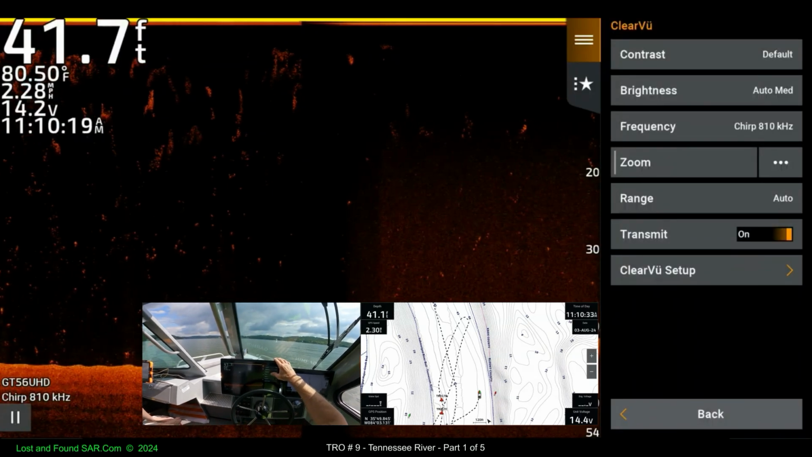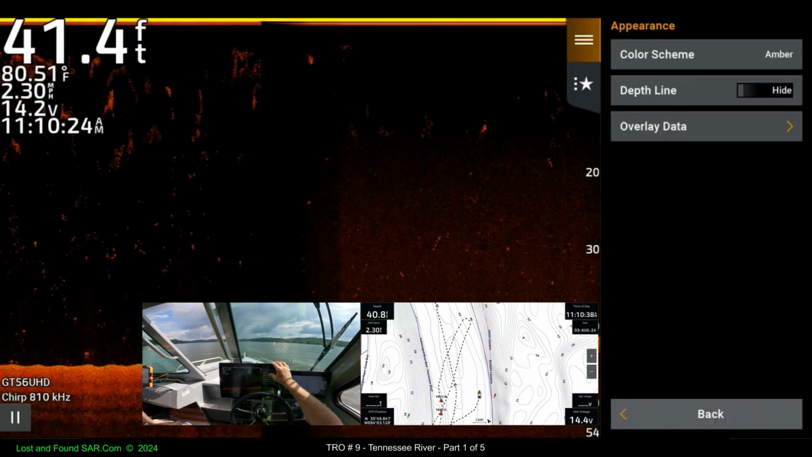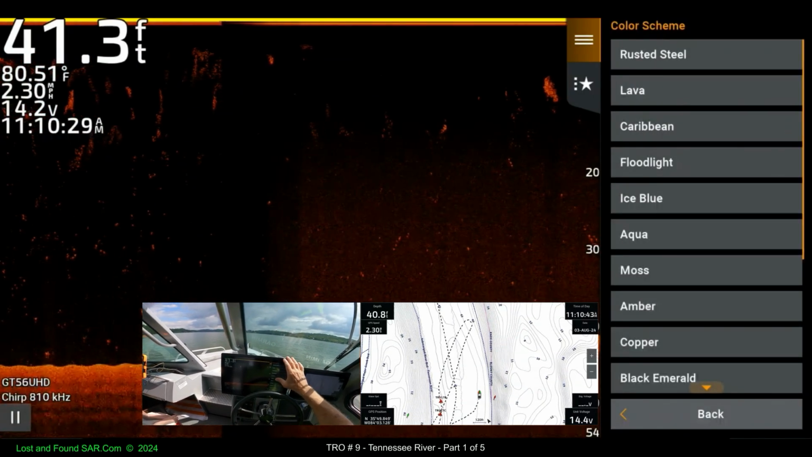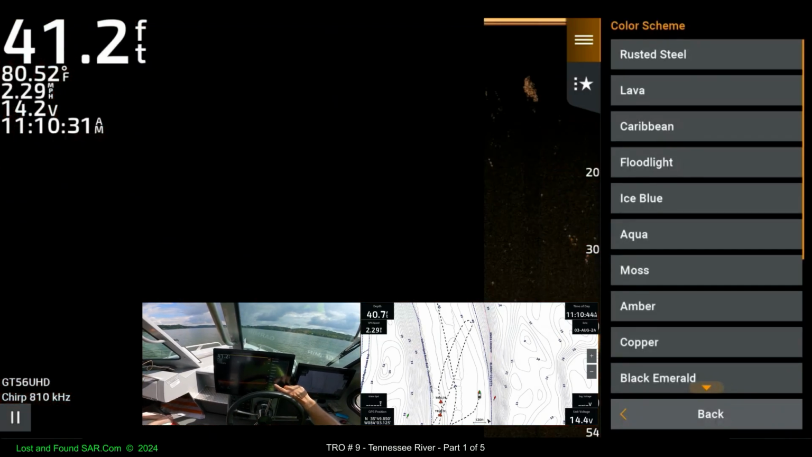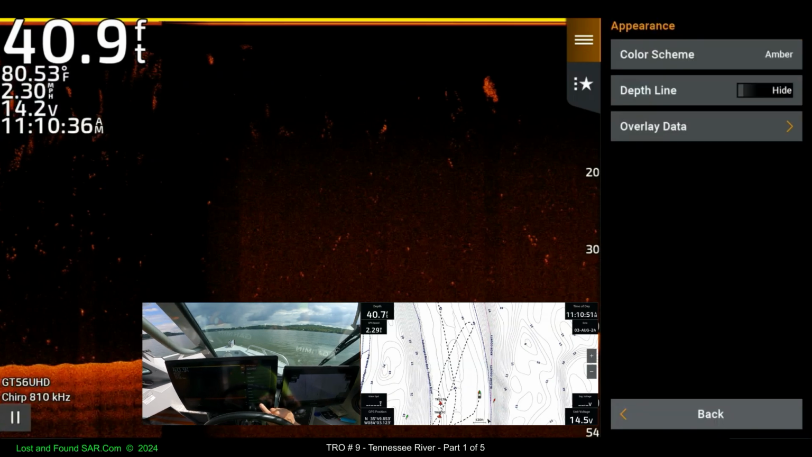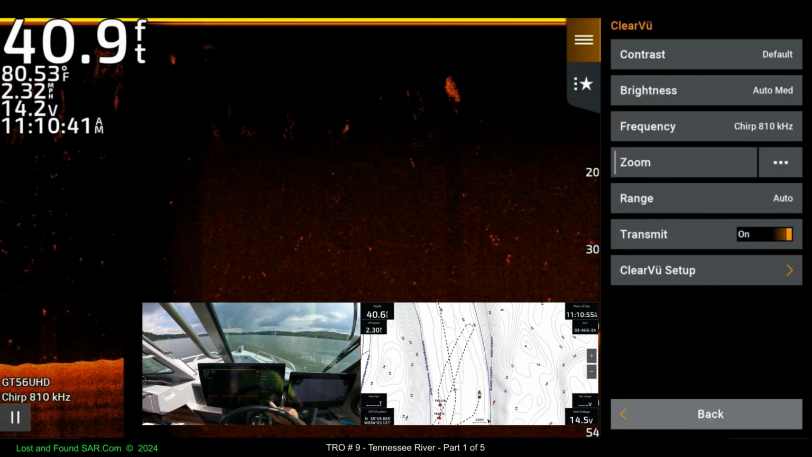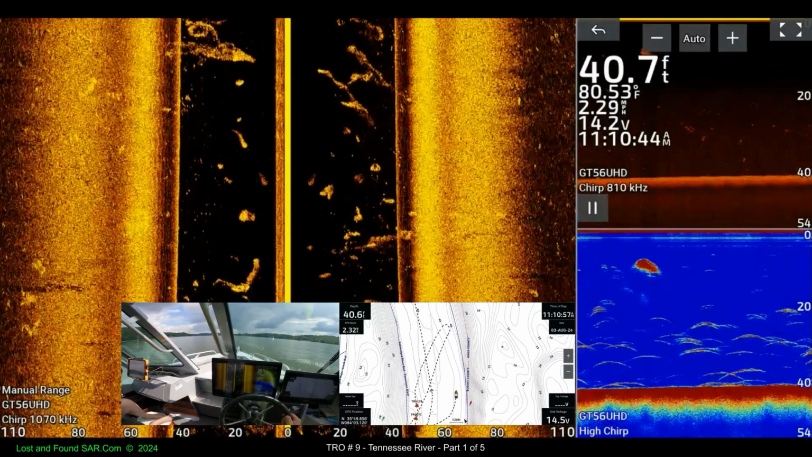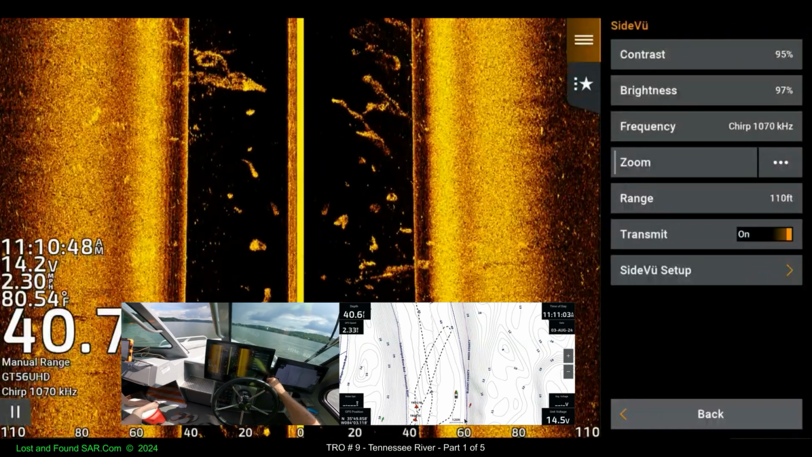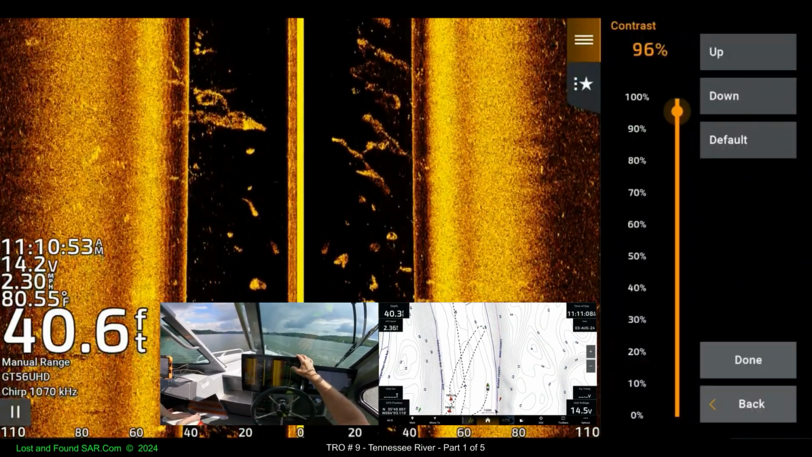Options. Clear view. That's clear view, right? Noise reduced appearance. Color scheme. Amber. That looks like copper. That's copper. Amber. Back. Back. And this is obviously up way too much. Contrast jumped way up.